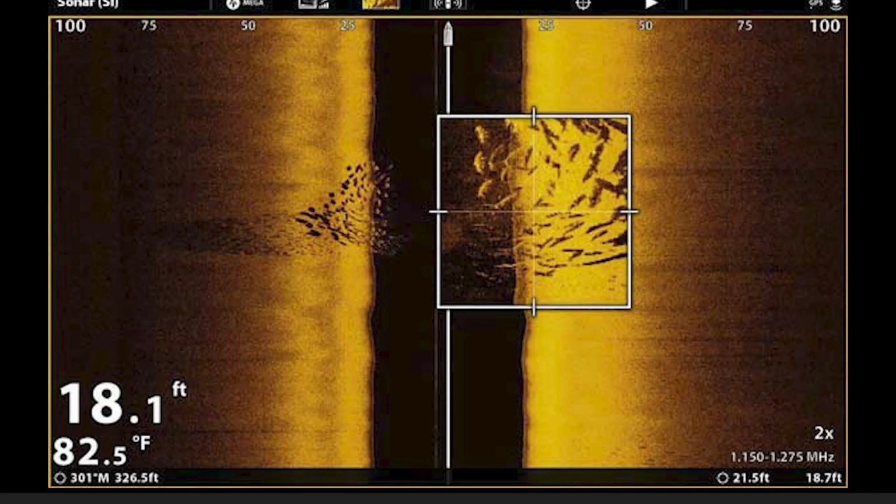Any of these trees you see here, any of this, probably a grass bed over here. Actually, I believe this is a hard spot over here. They are to the left and the right of the boat, which you will see here in a second. This second image is, of course, what we all want to see, and that is fish.